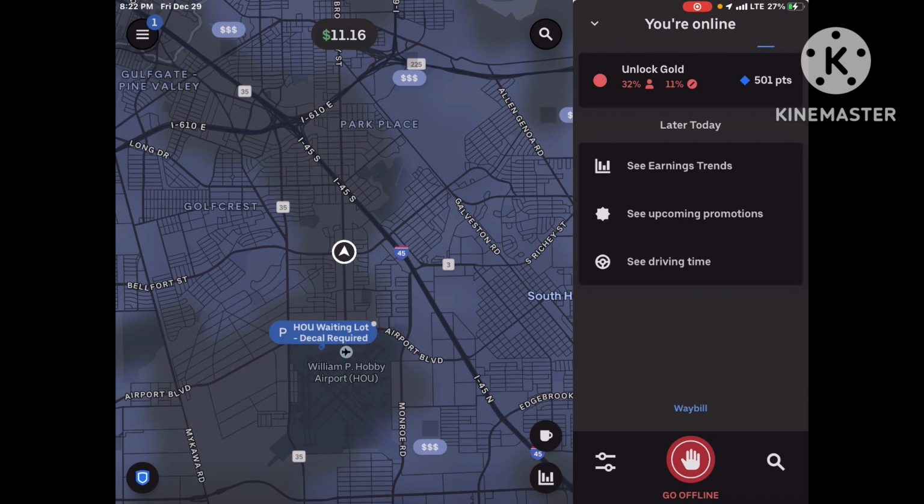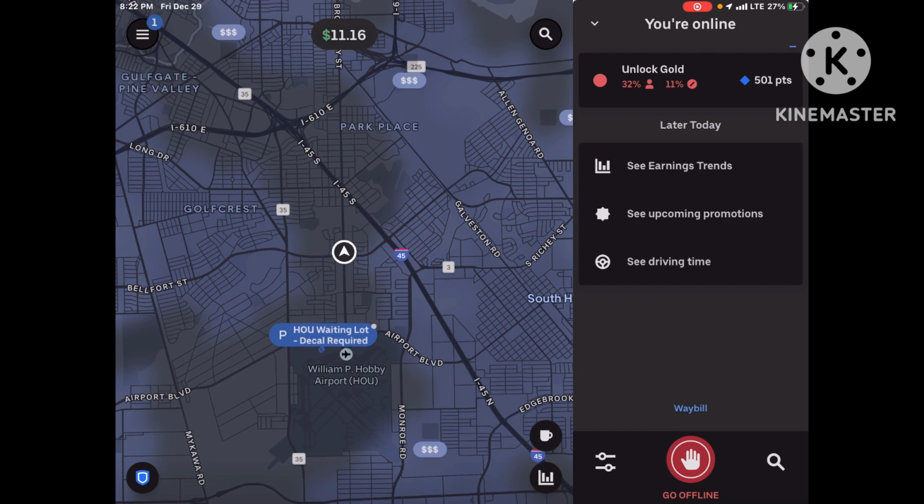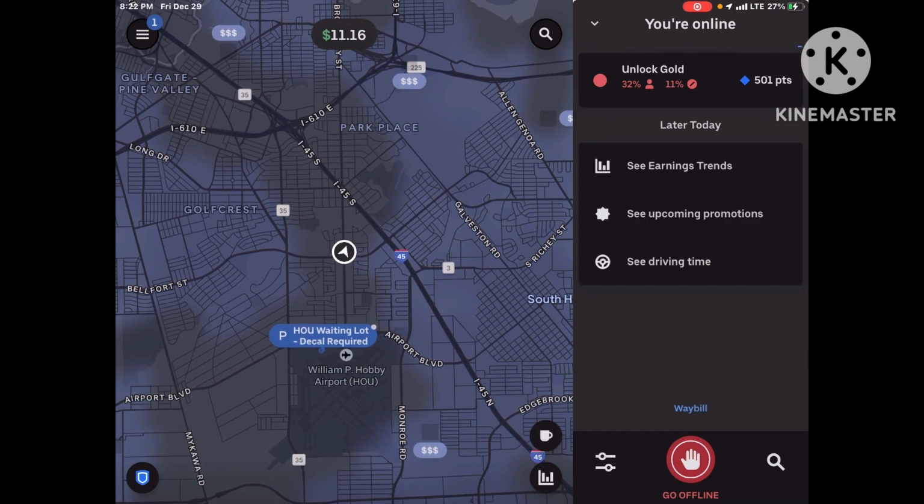In fact, let me pull into this convenient parking lot, and then just pull over to the side and then wait.